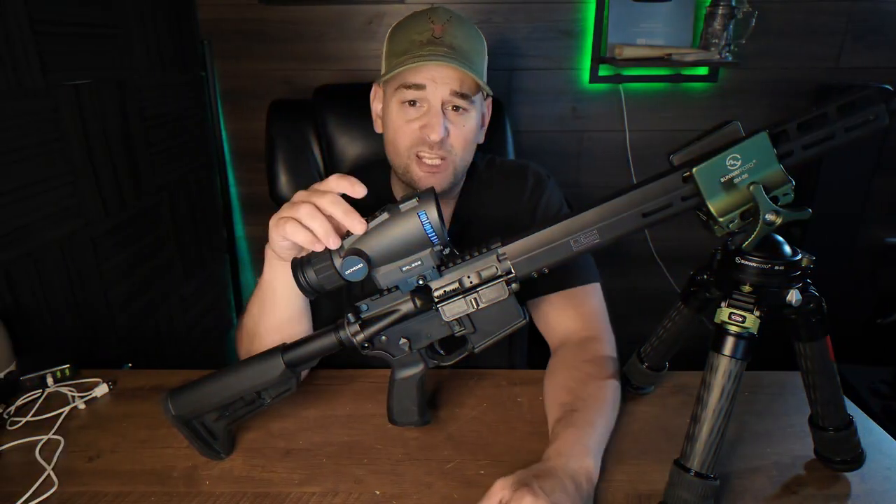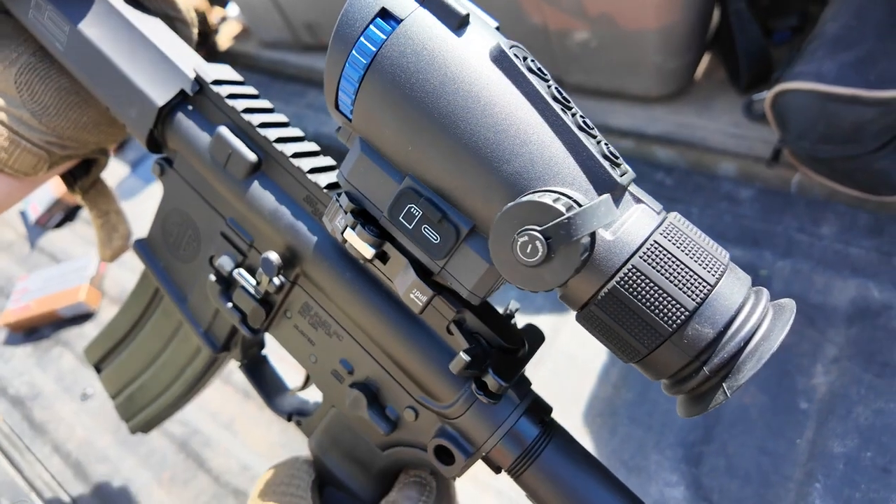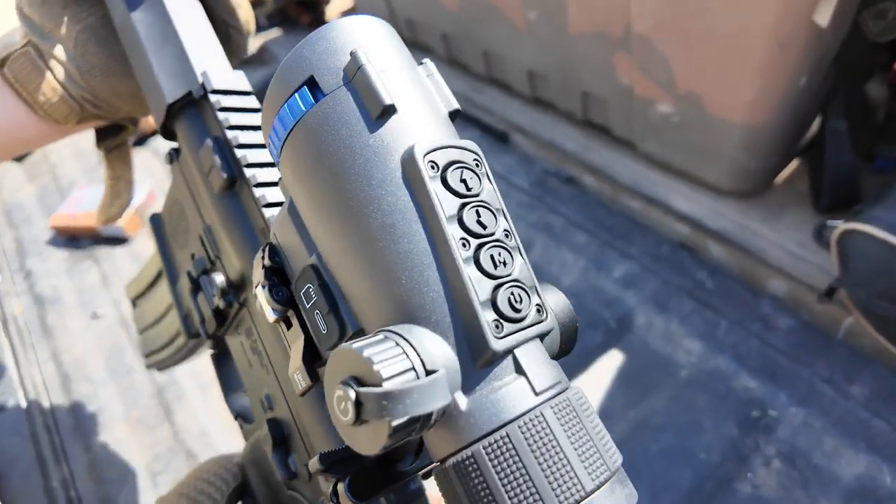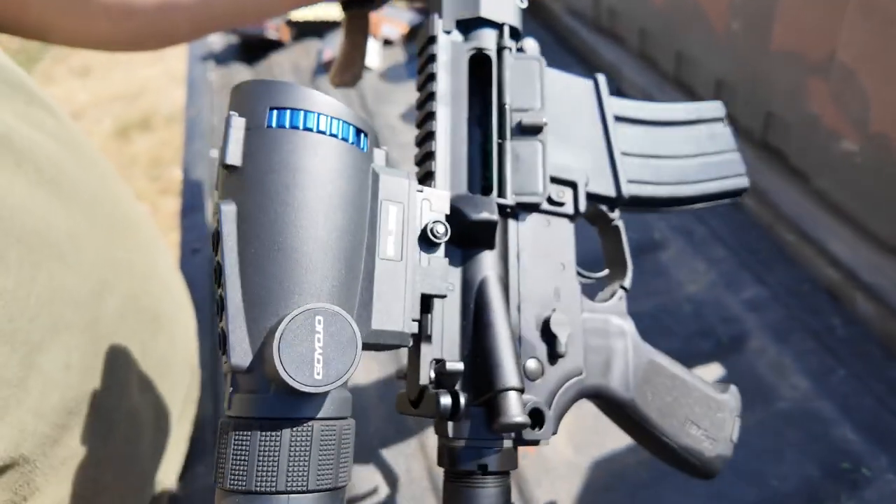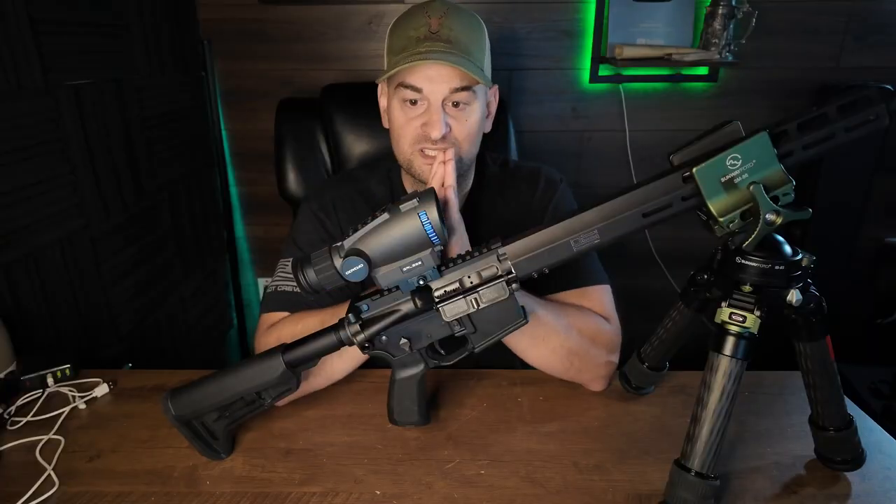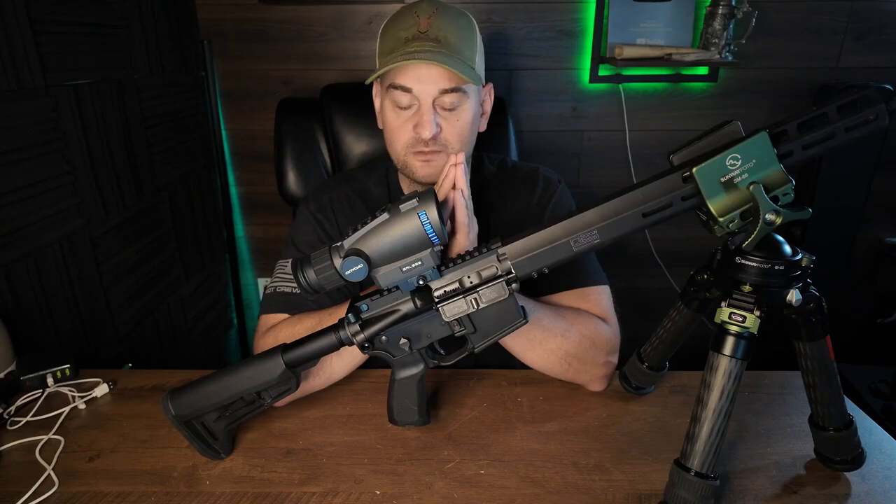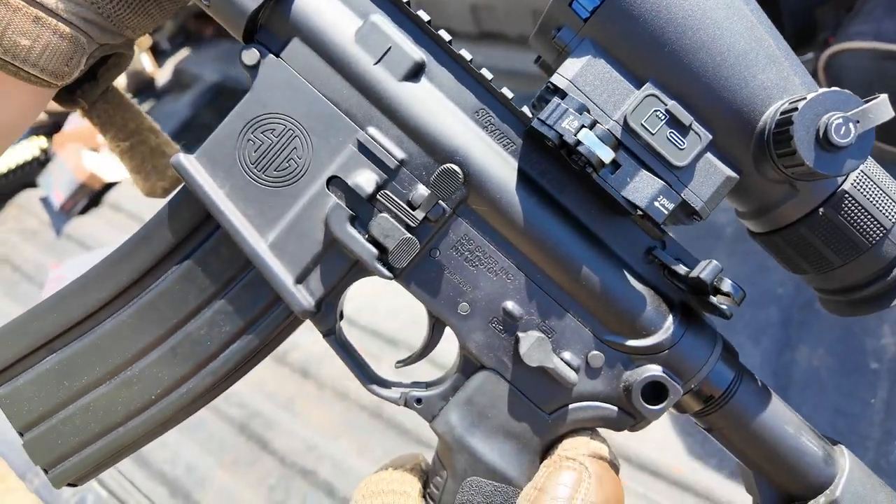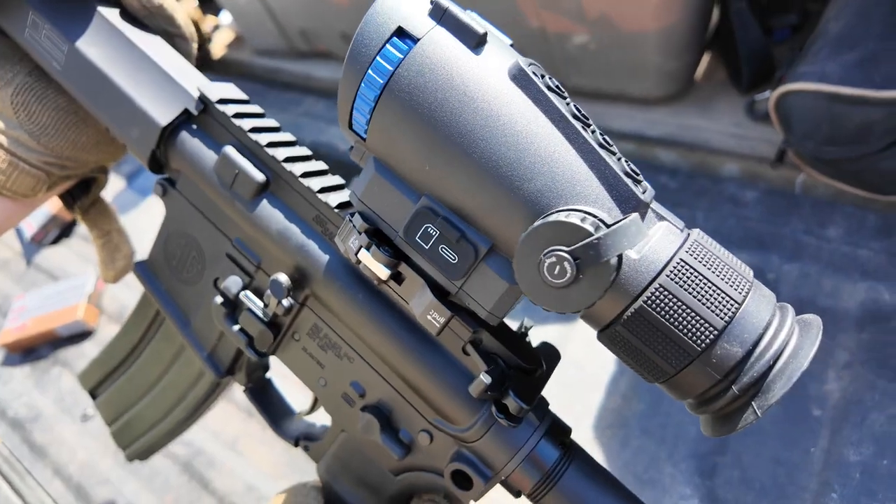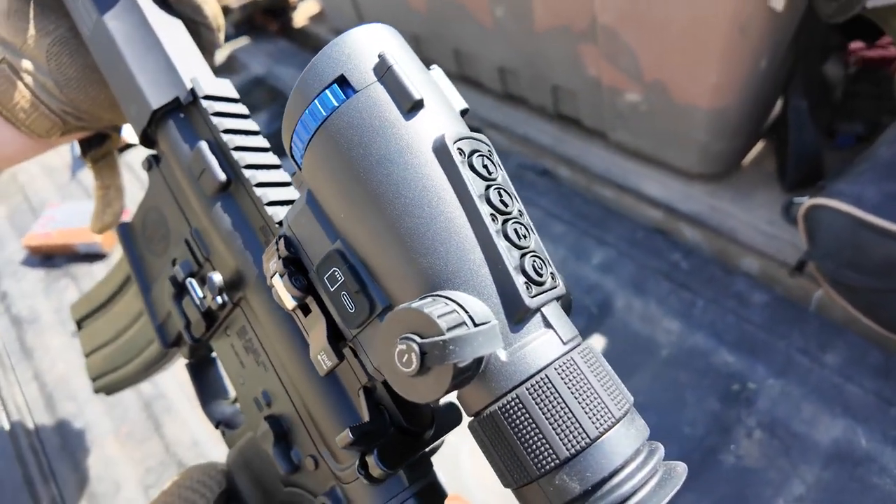All right, so takeaways from this nice thermal optic here. It's very budget friendly. Priced just right for entry-level enthusiasts that want to go varmint hunting or where it's legal to use thermal optics for non-varmints. It also is relatively compact. I really like the mount and the quick throw lever that locks. It's robust and well made.